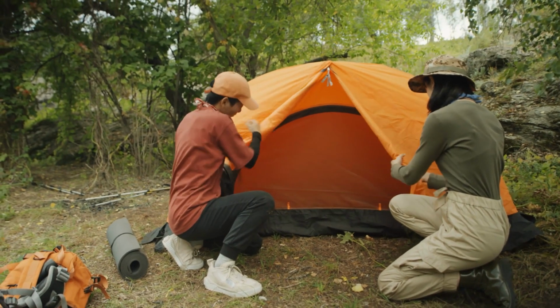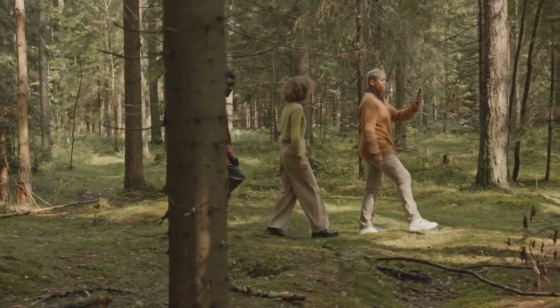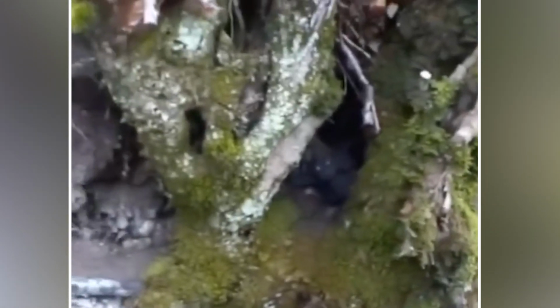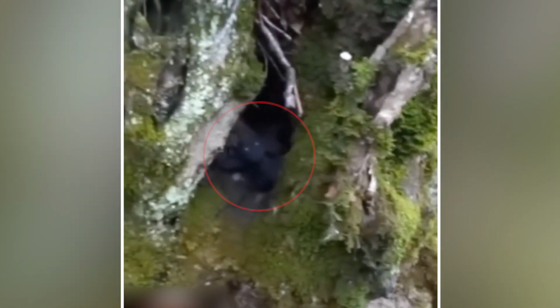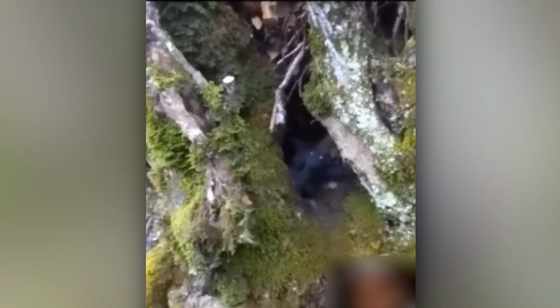While camping deep in the woods, a group of friends decided to explore the area, recording their surroundings for memories in 2020. As one of them casually panned the camera toward a nearby tree, something eerie caught the lens. A dark, smoky figure with glowing eyes peering out from inside the hollow of a tree trunk. Its features were covered in shadow, barely visible in the darkness. At first, the man filming didn't notice the presence, but a second look revealed the unsettling sight. Before he could react, the entity quickly retreated and disappeared completely. Was it a cryptid or something far more otherworldly?